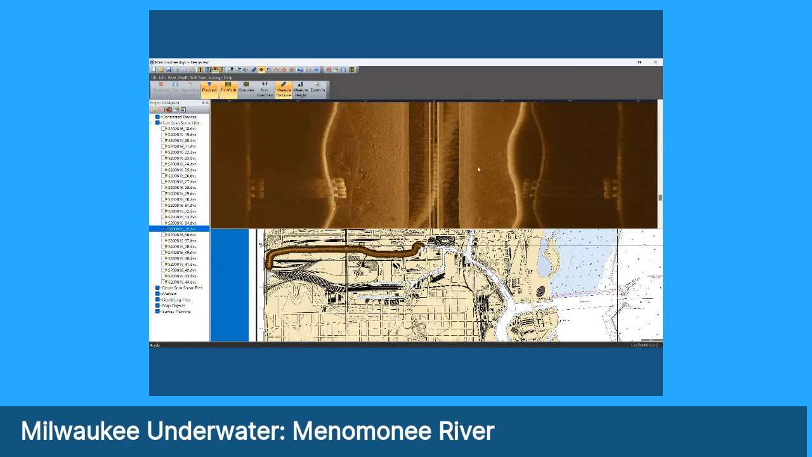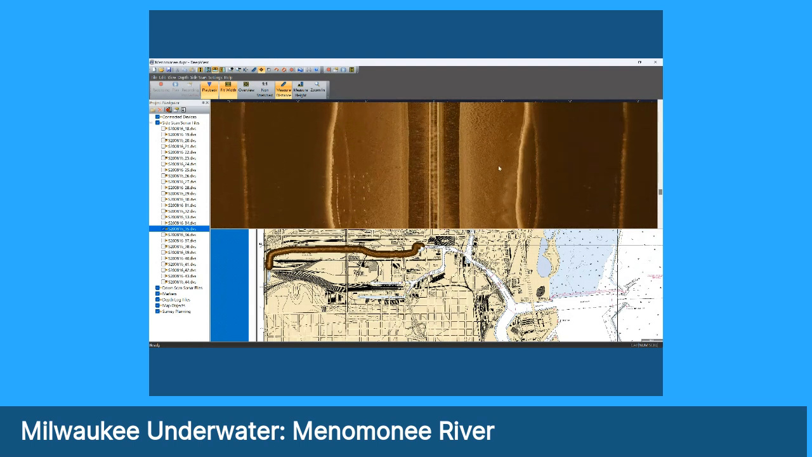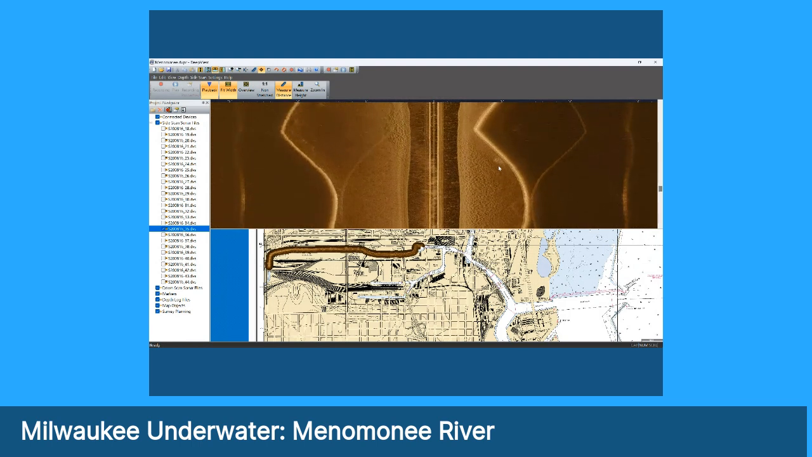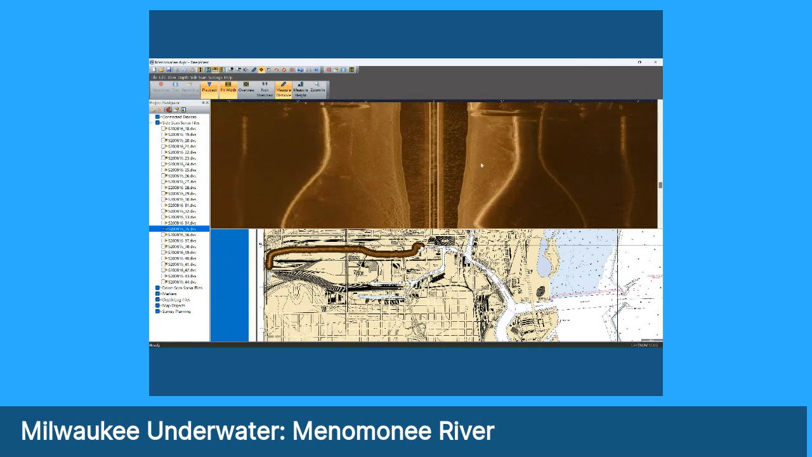And the Menomonee, this is where, remember, all those vessels were docked and all those coal facilities were. It's also where the shipyard was. The fabricated shipyard was in here. And so we were seeing debris that we felt might have been from the fabricated shipbuilding from around the World War I period.